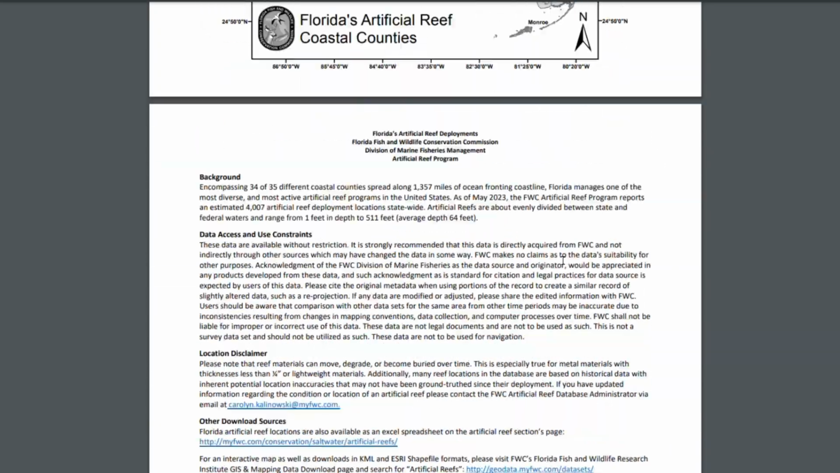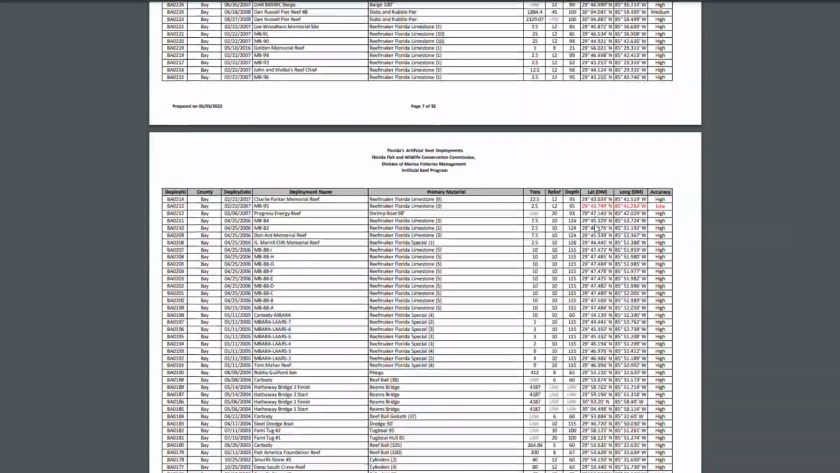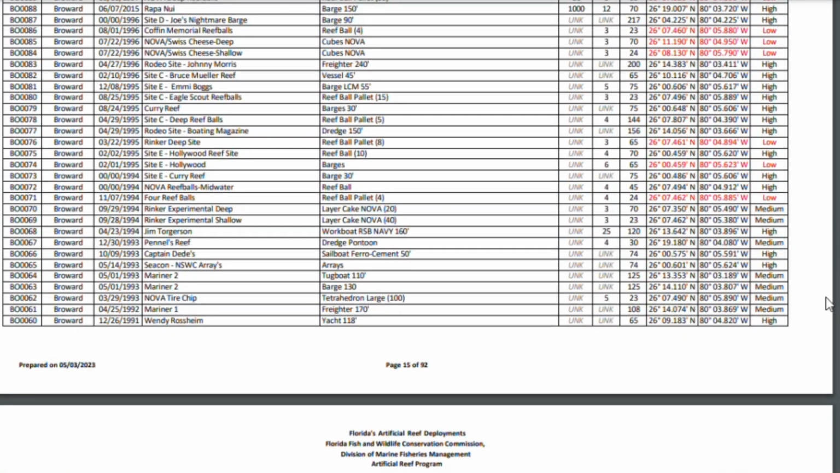This website gives you detailed GPS coordinates for literally thousands of wrecks and reefs up and down Florida's east and west coast. Now the issue with this website is these GPS coordinates. They have a column on the right hand side of the page that details how high the accuracy is of the GPS coordinate they're giving you. Some of them are low, some of them are medium, and some of them are high accuracy. The higher the accuracy, the more likely you are to find that structure.